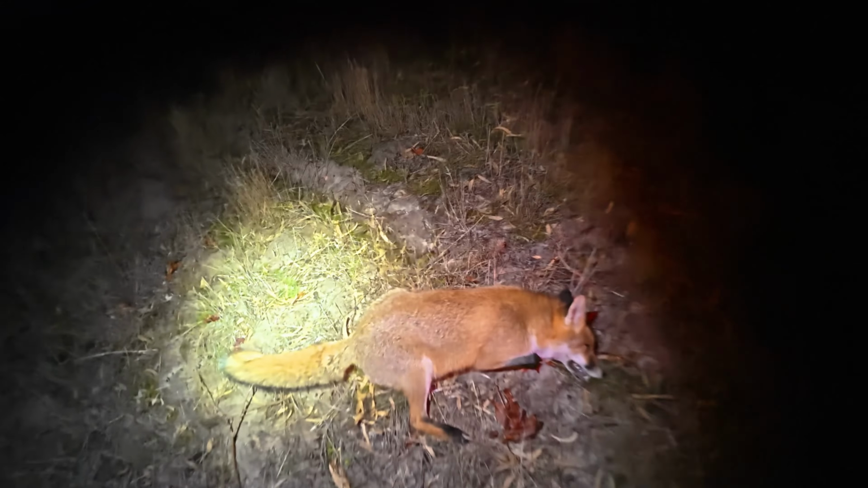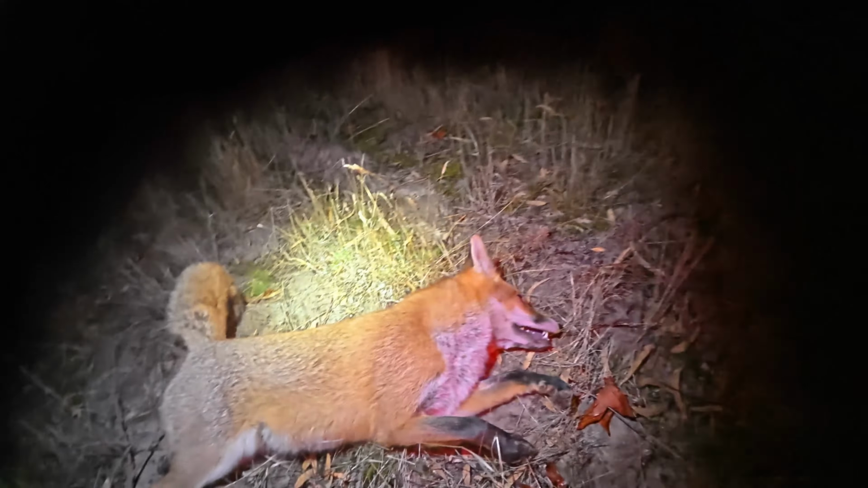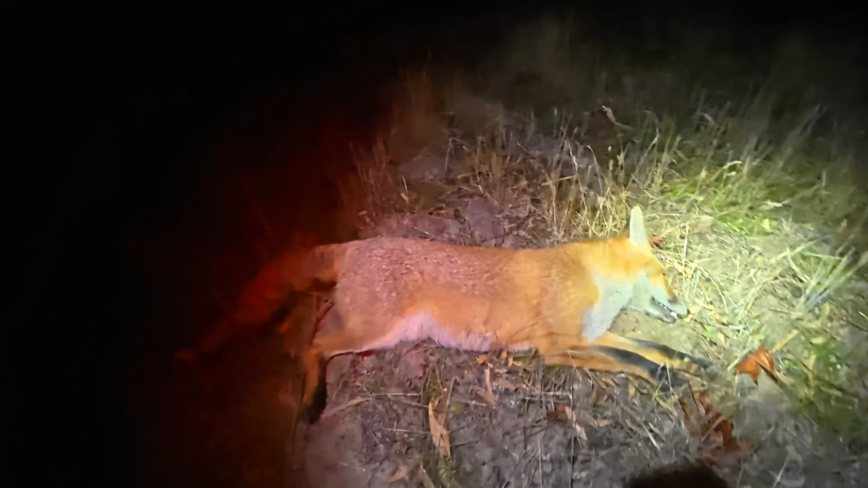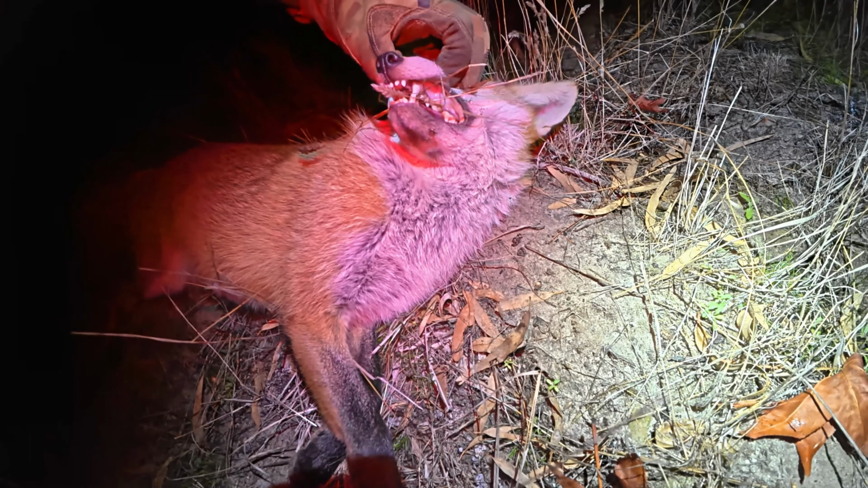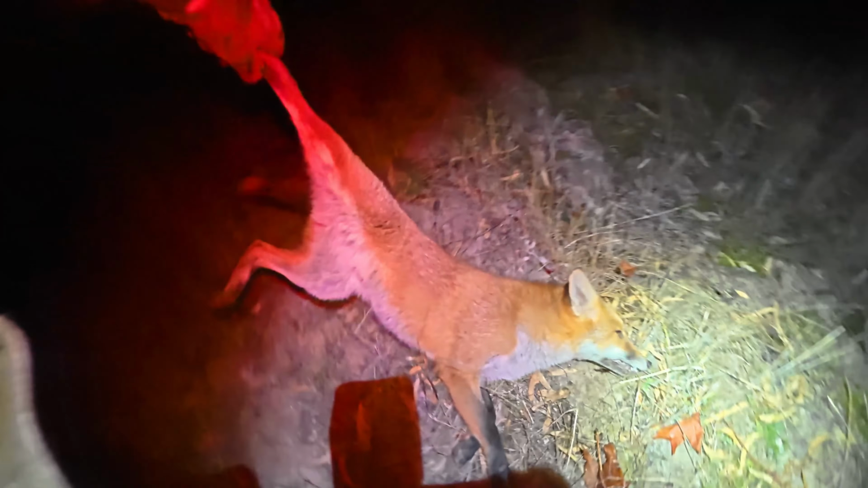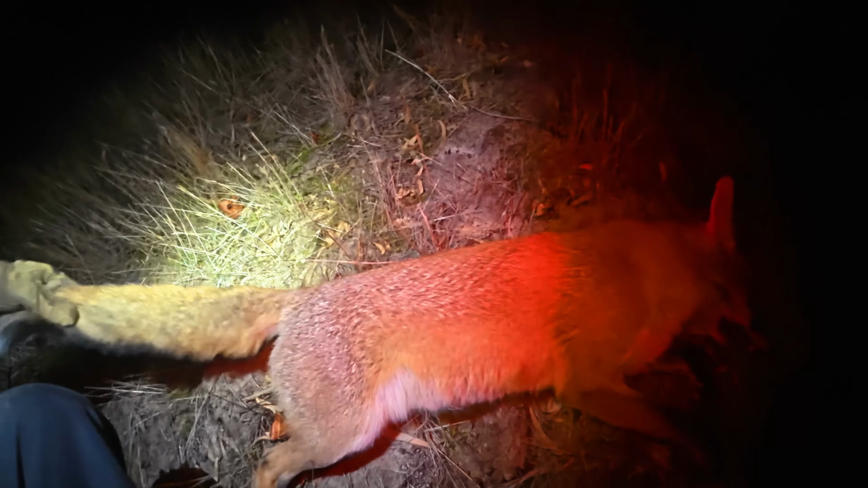Beauty, another big fox, far out. Yeah, another big dog fox. Jeez, they're in bloody good nick, aren't they? Far out. What a cracker. Look at those teeth. Bit younger, definitely. Nice looking teeth. Far out. Look at them. Absolute cracker. Not as nice a coat as the other one, but still, yeah, very good condition fox.